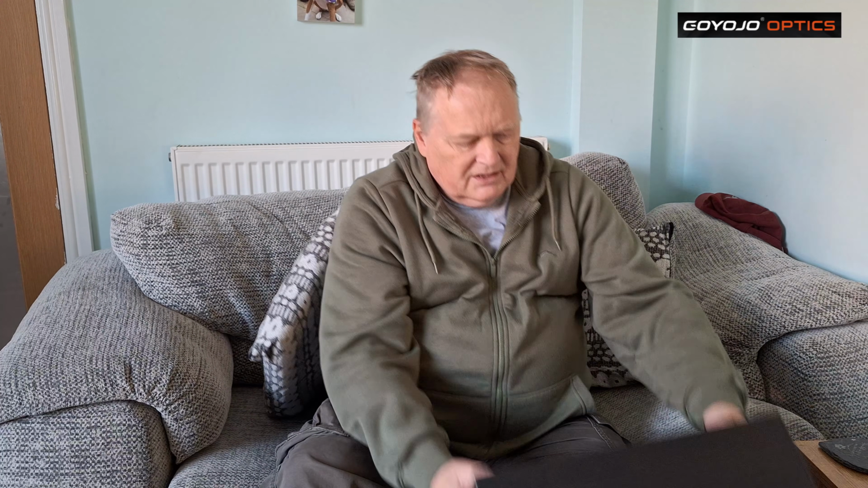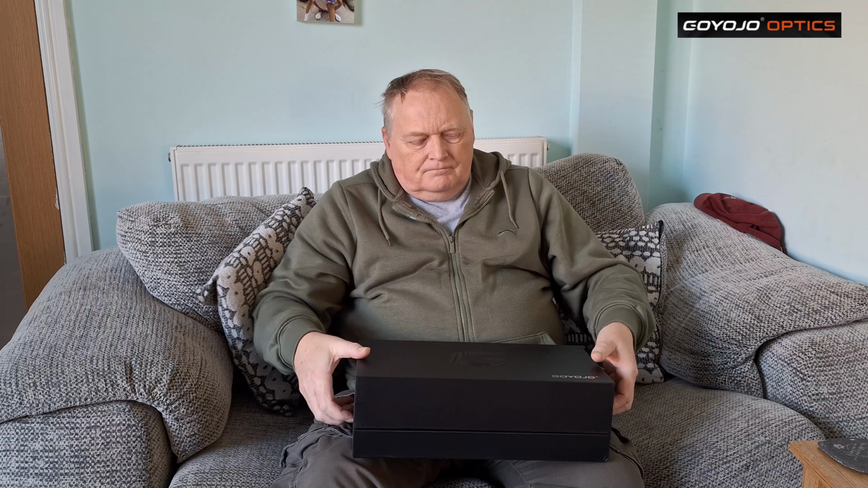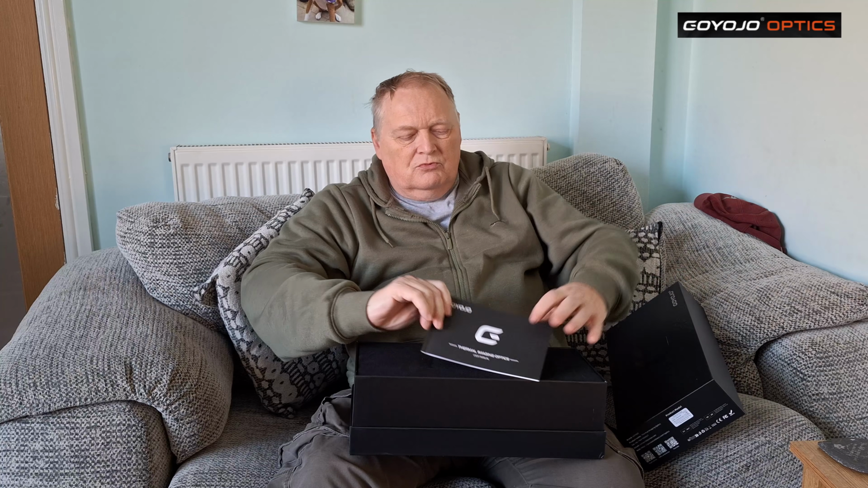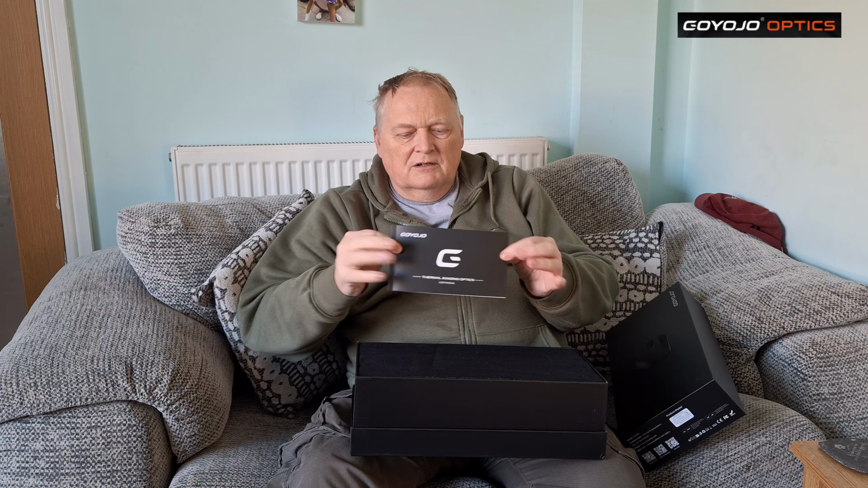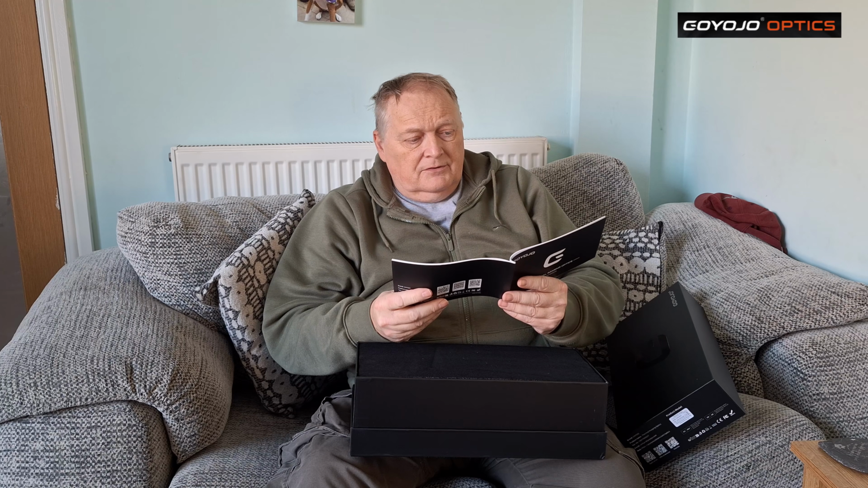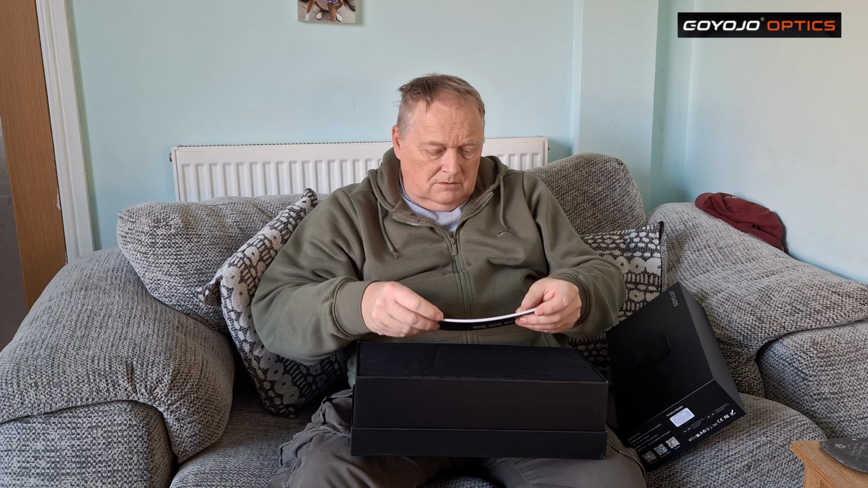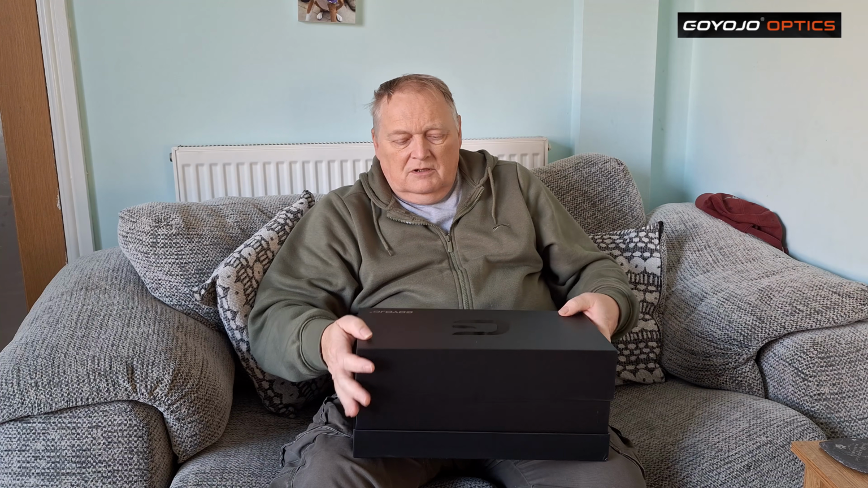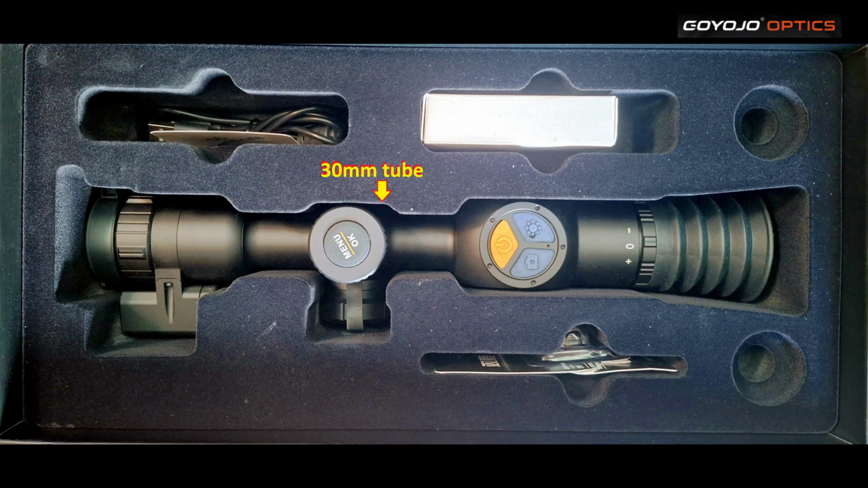It came well packed and presented, and it comes with a really good manual as well. There's not that much in the box, but you've got everything there that you need, as you'll see now.